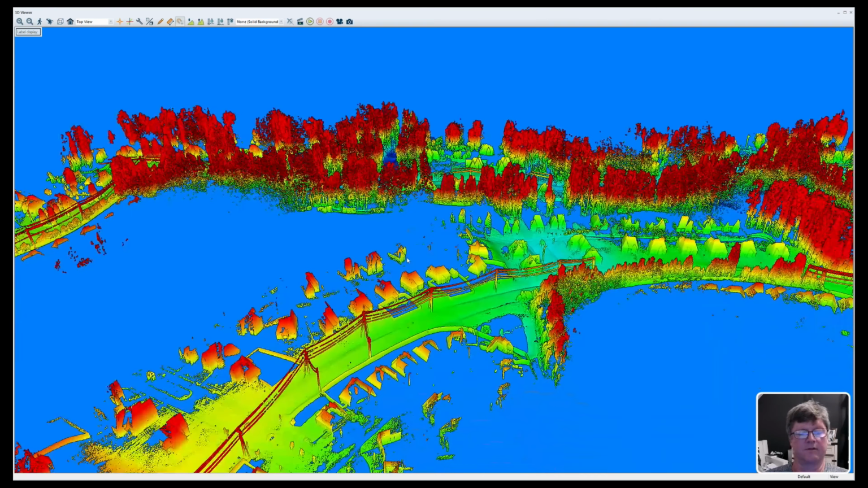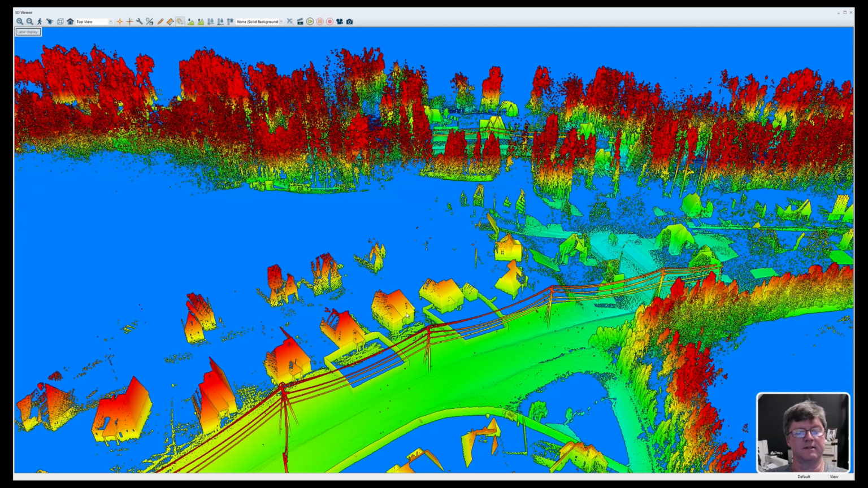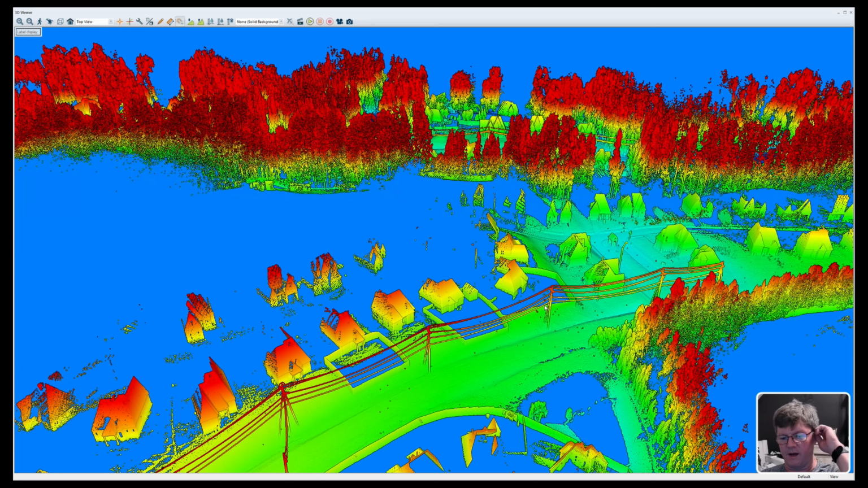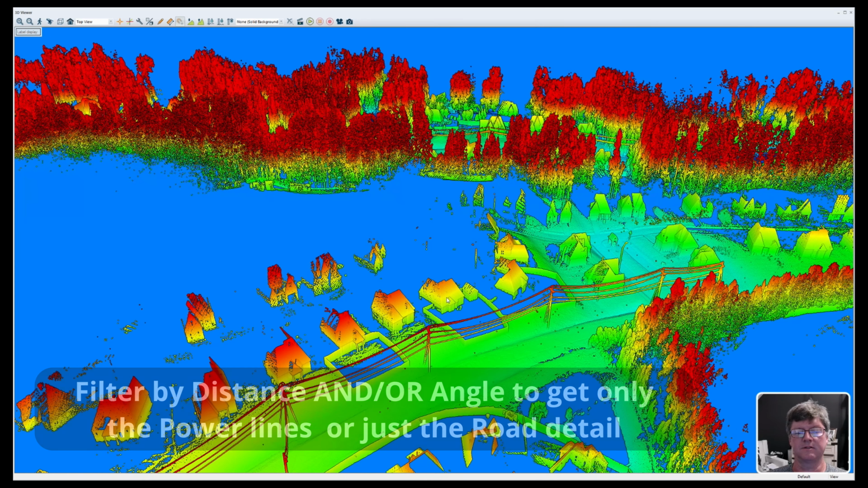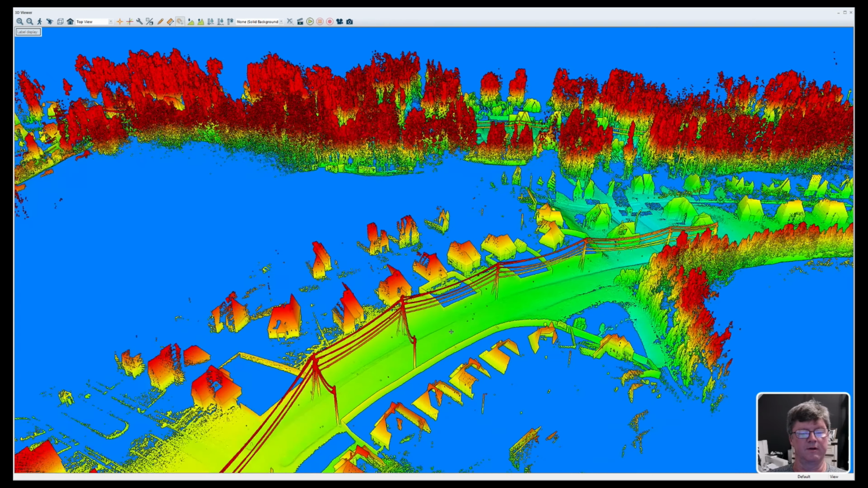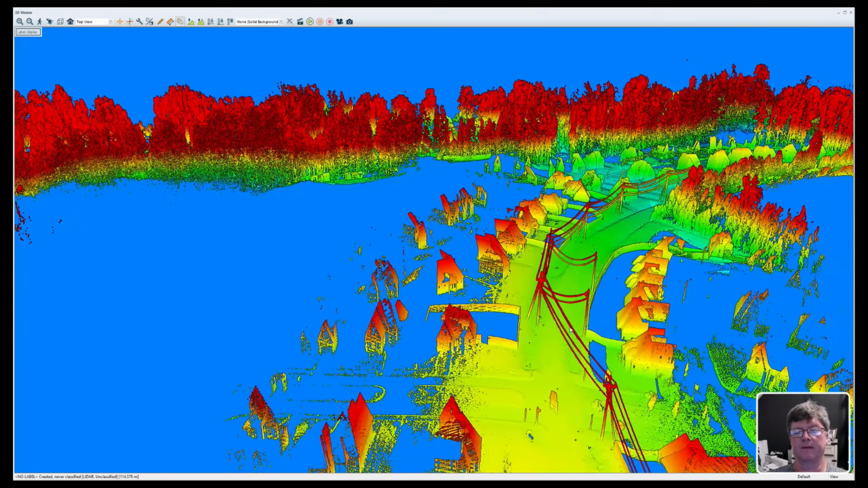And as I told you, we could have filtered out the distance. If you didn't want all the houses, if we were only doing an inspection of the road and the power lines, or just the power lines, we can filter out the points by distance so that all the points hitting the houses and all the trees are gone and we only have power lines. When you're just driving down the road and collecting power line data, we don't need all this other stuff. That's just extra points slowing everything down.